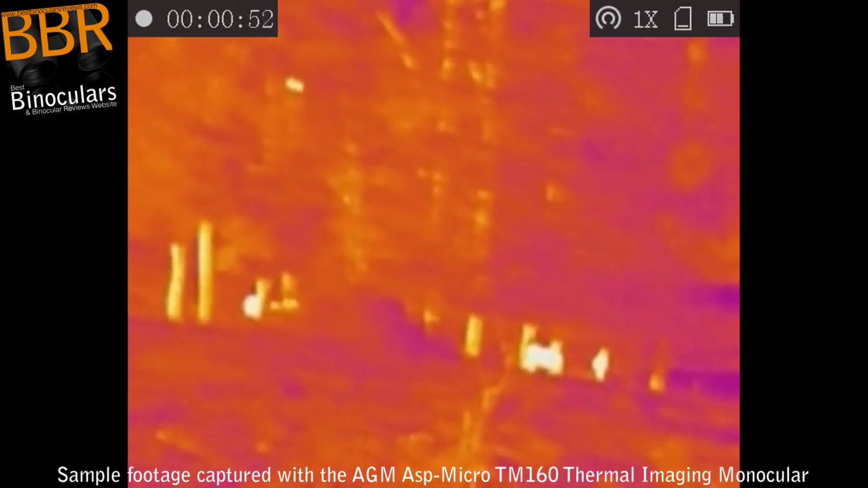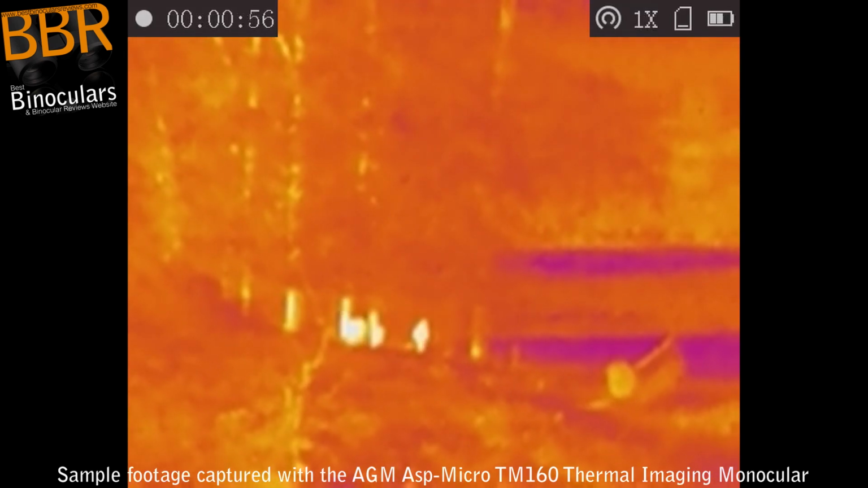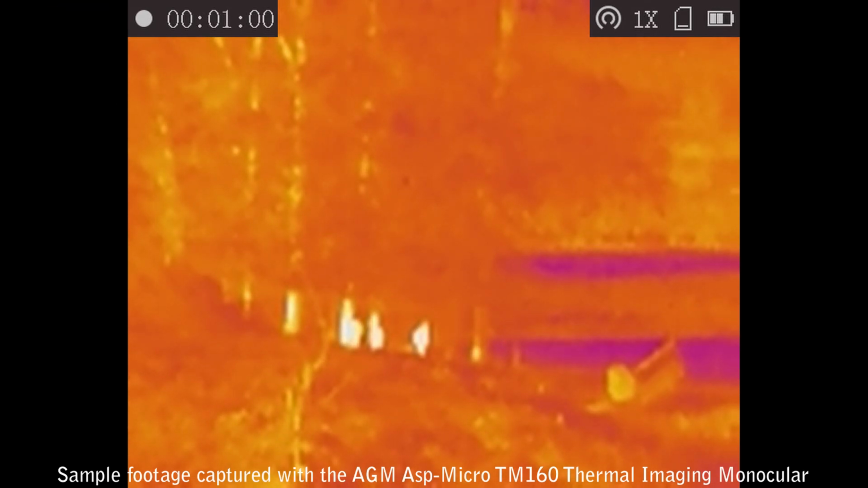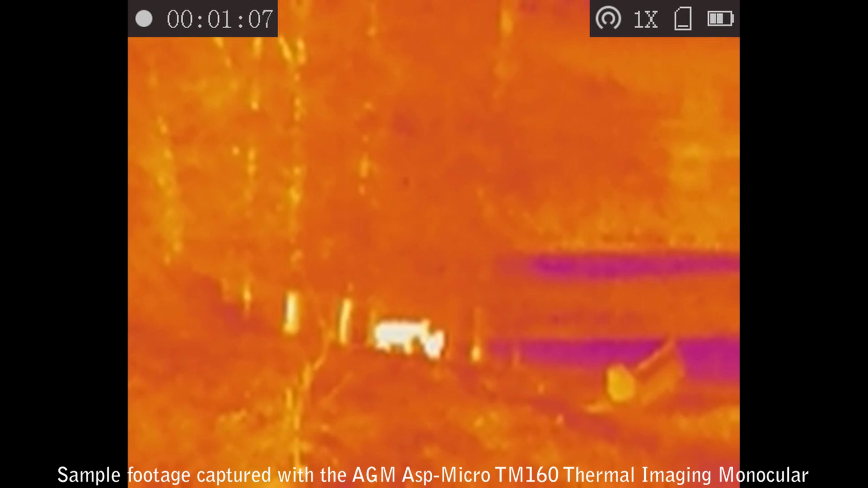So in the video below, you will see that I'm viewing some donkeys which are about 200 meters away from me, and initially they just look like spots in and amongst the trees. But as they come closer, they become more and more recognizable, and then finally you're able to identify what they are as they come much closer to you.